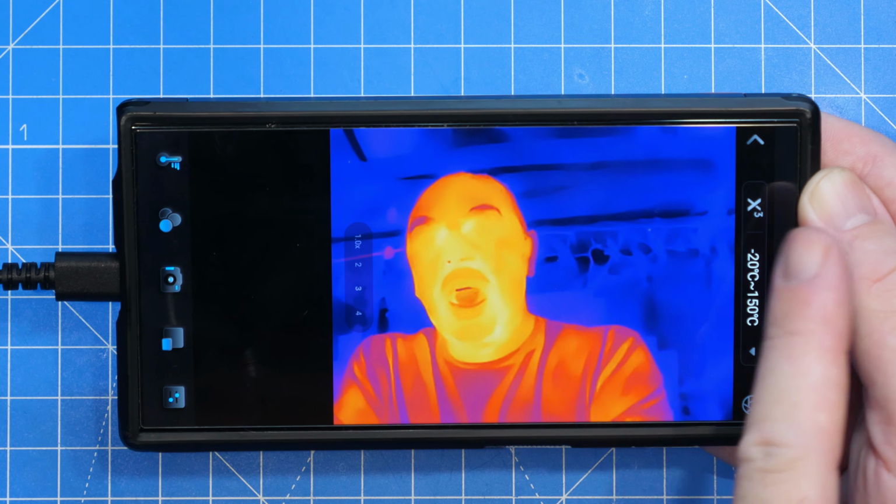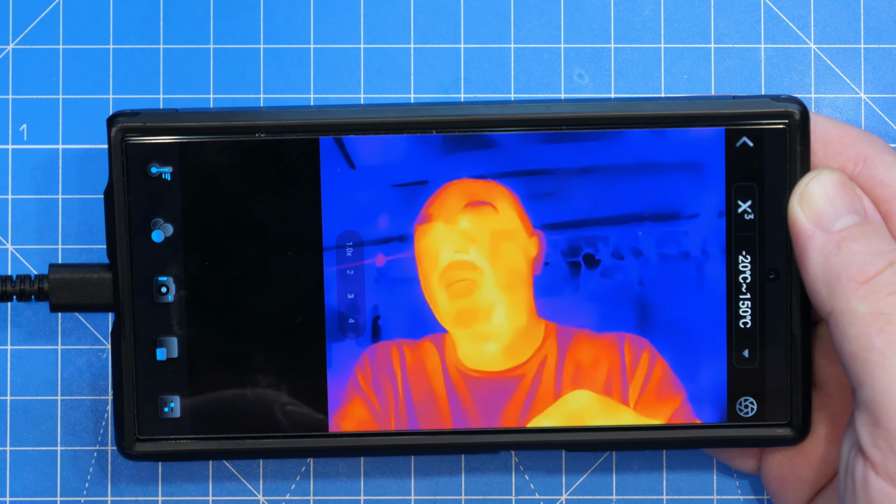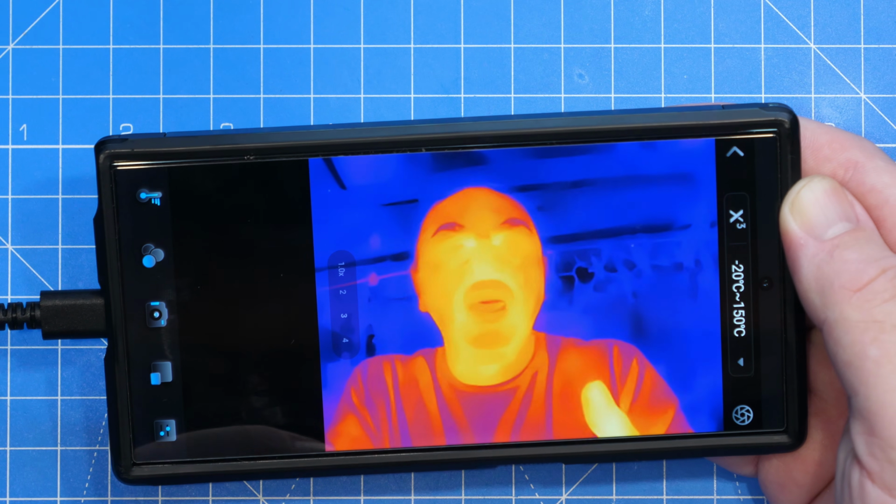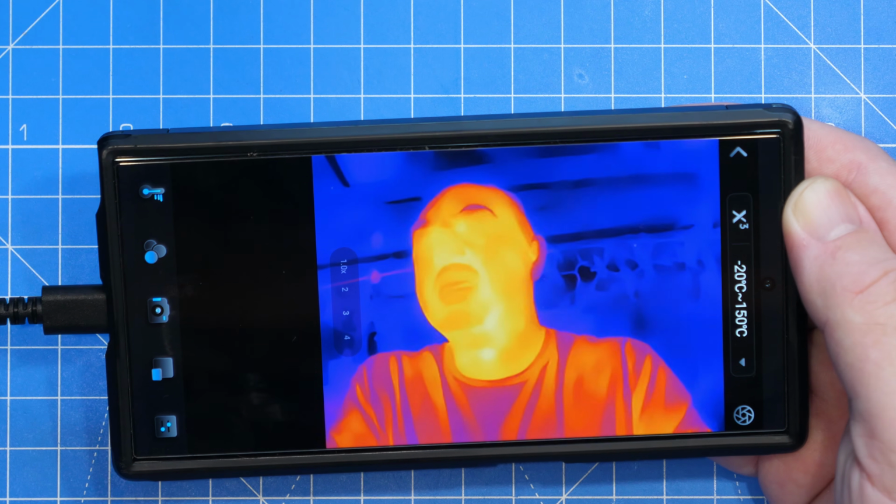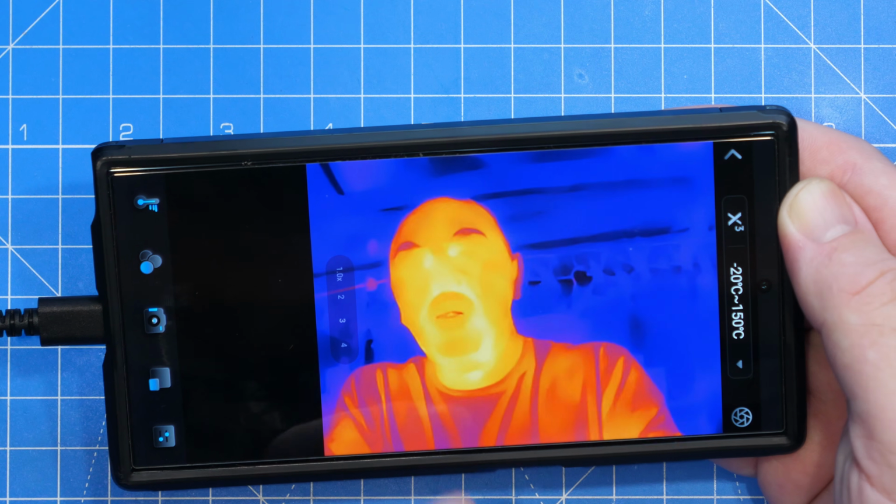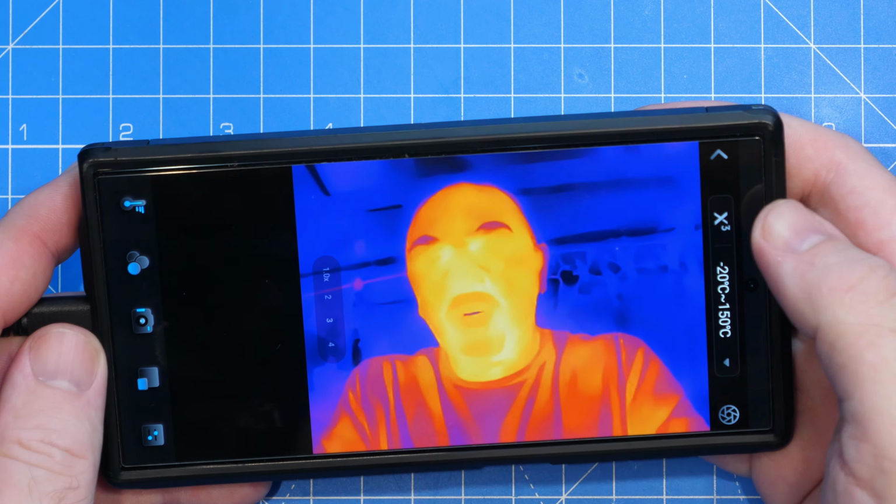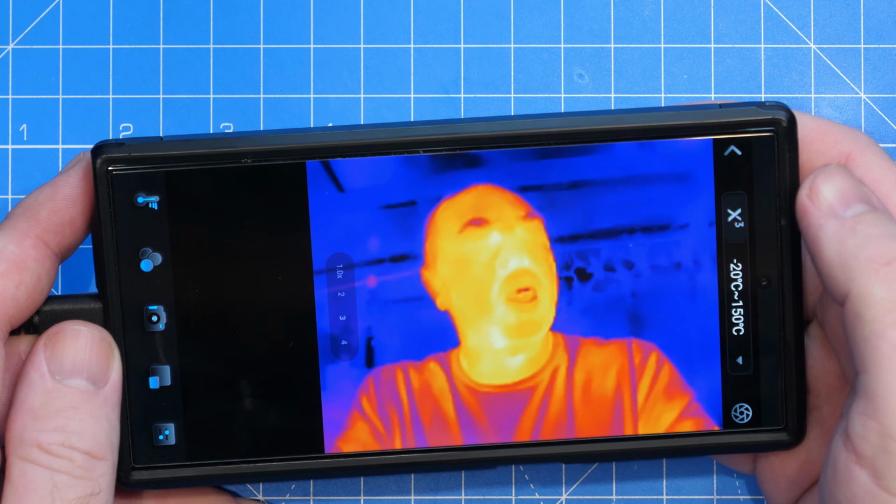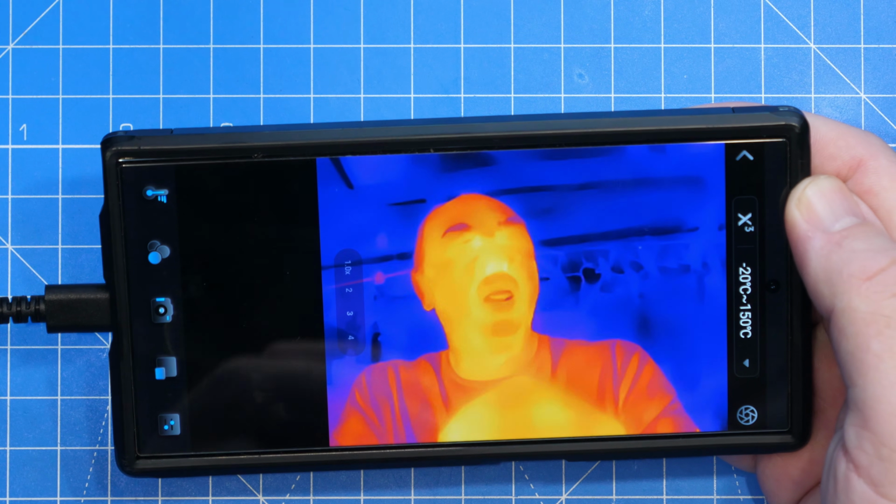For instance, X3 up here, this is the super IR resolution clarity mode. This is what enhances the image from the base thermal resolution of the camera. So on this one, 160 by 120, and they say this mode enhances the image up to 320 by 240. For instance, if I just turn that off, you can see the image has changed, and then if I turn it on, it definitely makes an improvement on the image.